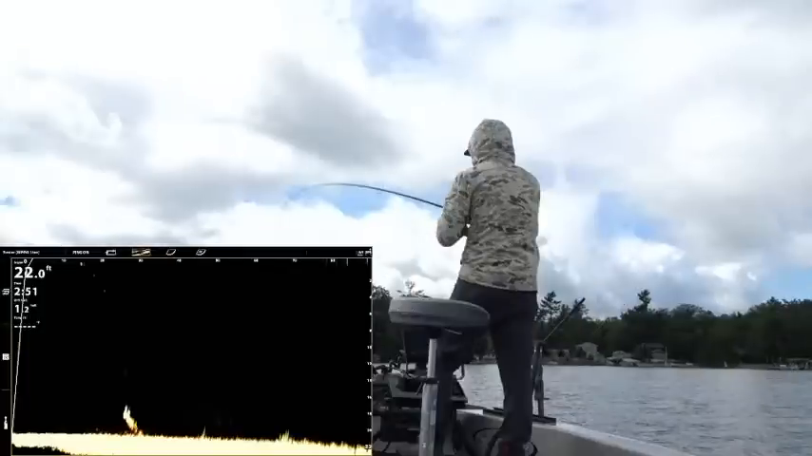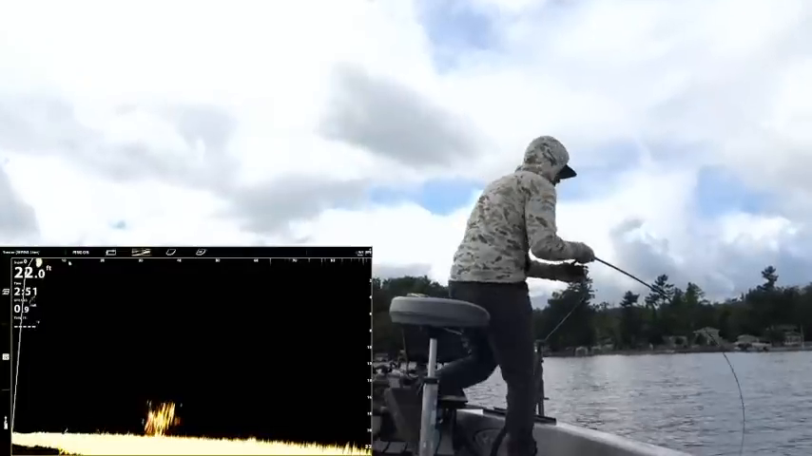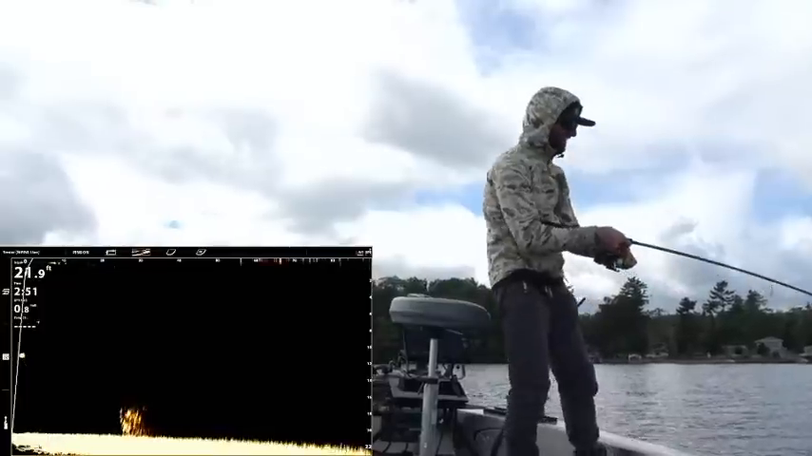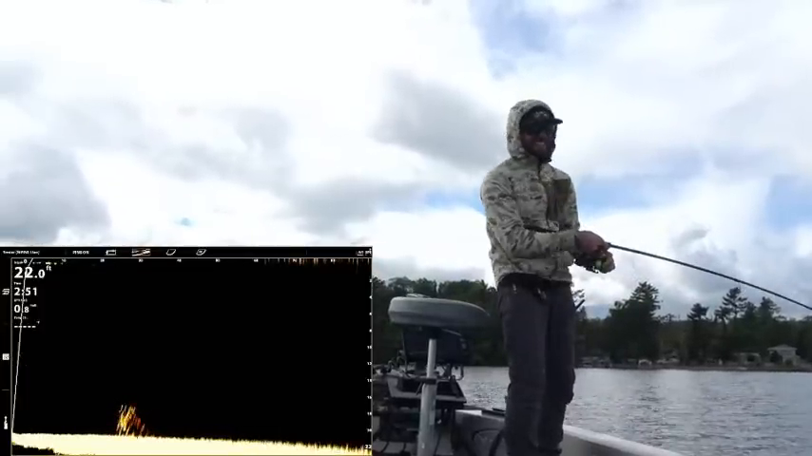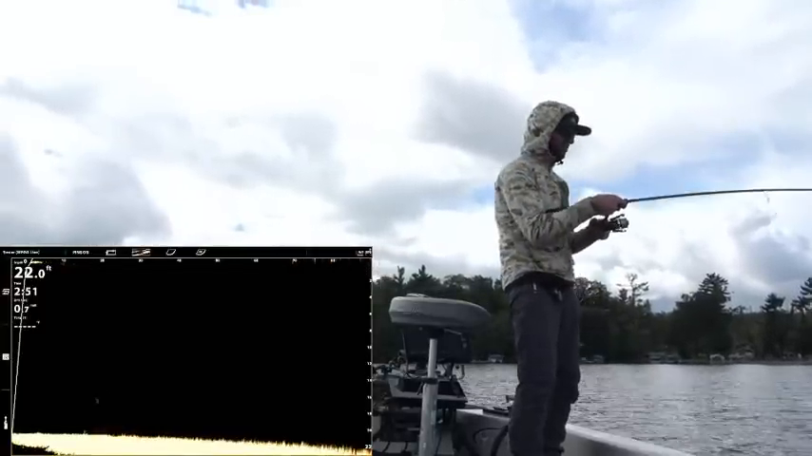Well, got this one. There we go. Fish on. That fast. I can see it's getting a little bit leggy. Oh my gosh, it's a stud too. Hopefully this stream doesn't end. We did it. You guys see how fast that happens? I mean, stud walleye, dude.